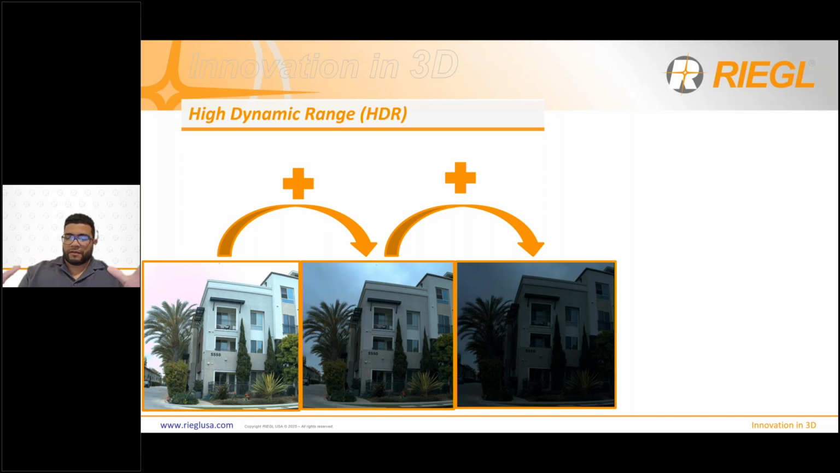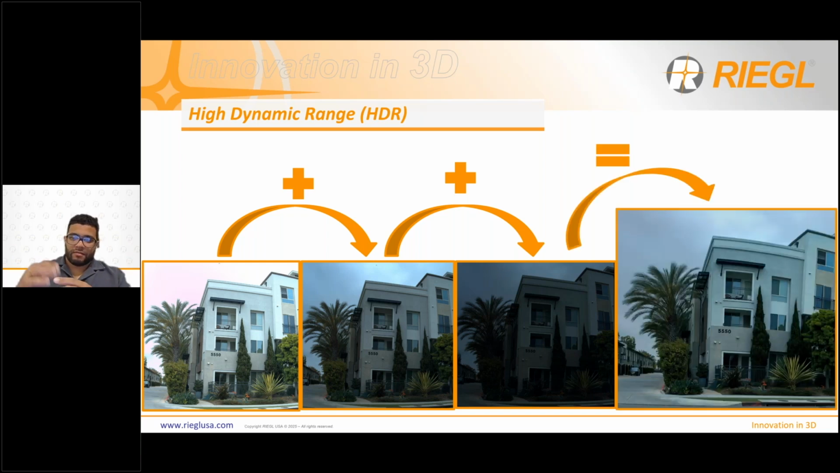Finally, what the scanner is doing is combining all three of those to get you one much more realistic image where you can see how cloudy the sky is. You can accurately see the shadows in those balconies. You can see the colors on the vegetation there. It's a much clearer image.